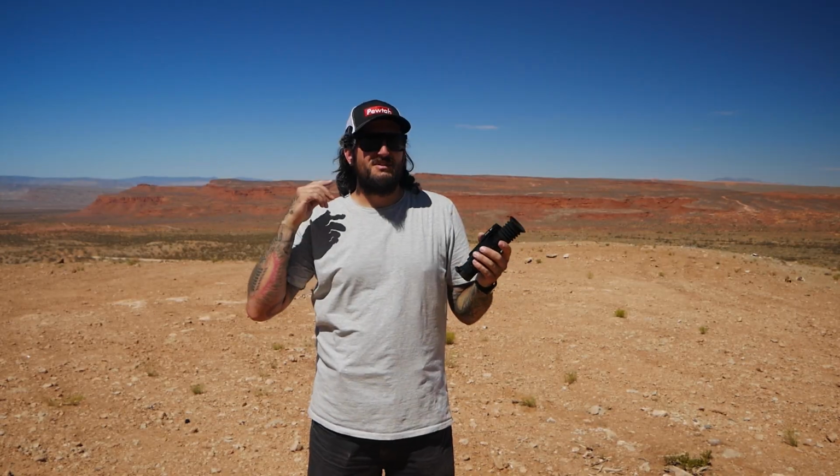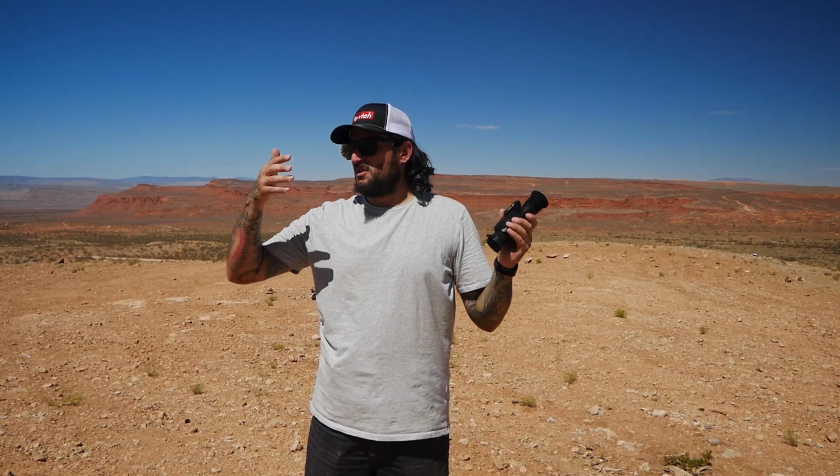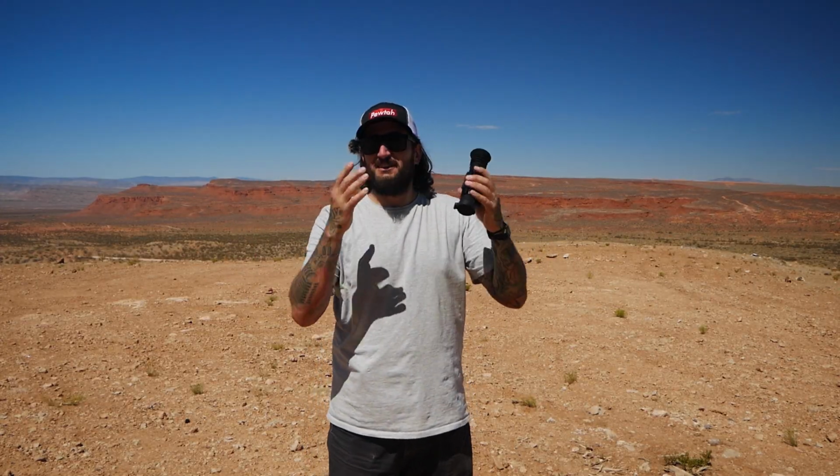One random side note that I didn't think of, which makes complete sense, is you can't see through windows with this, because this only sees to the glass and it can't see through that. Which, if you're in your car, you can't really look out your windshield, but you could roll down the side windows and look out. Just a random side note that I didn't think of, but makes complete sense now.